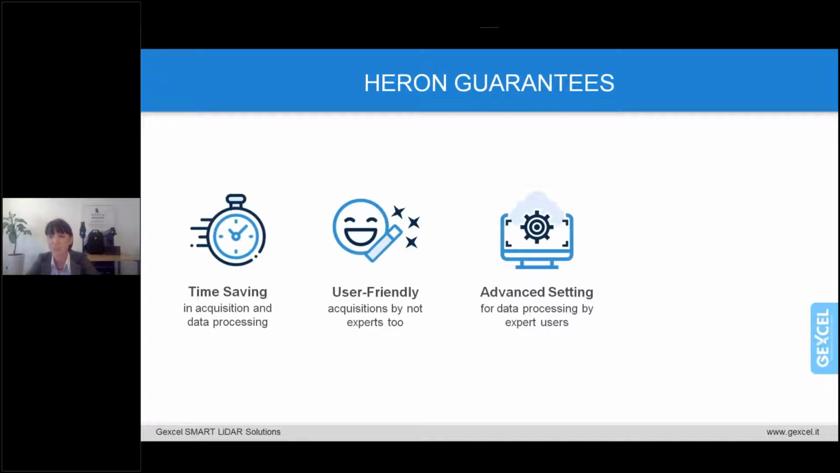Advanced settings for data post-processing by expert users. So HERON provides two operative possibilities: a completely automatic one, as we have seen, and an advanced one where the user can always control and set all the processing parameters.